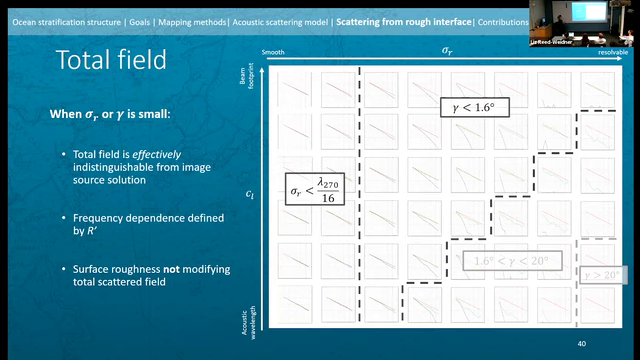RMS heights are taller. So what happens when gamma is small? How is gamma small?